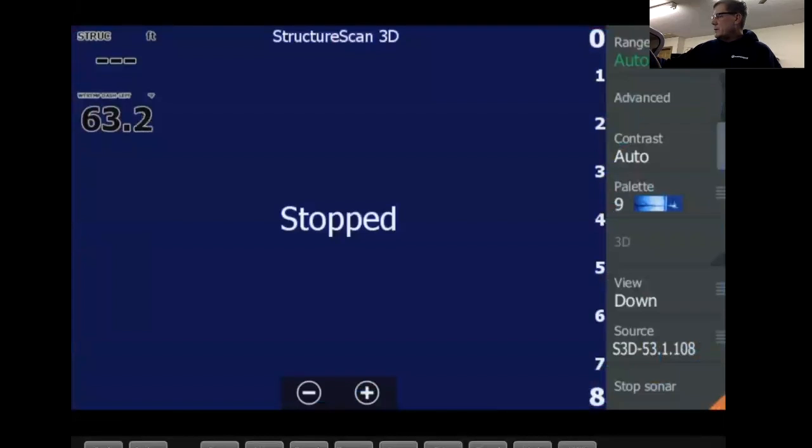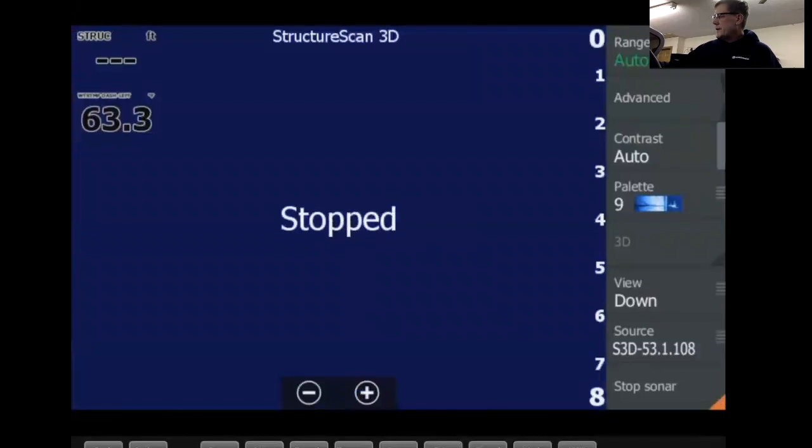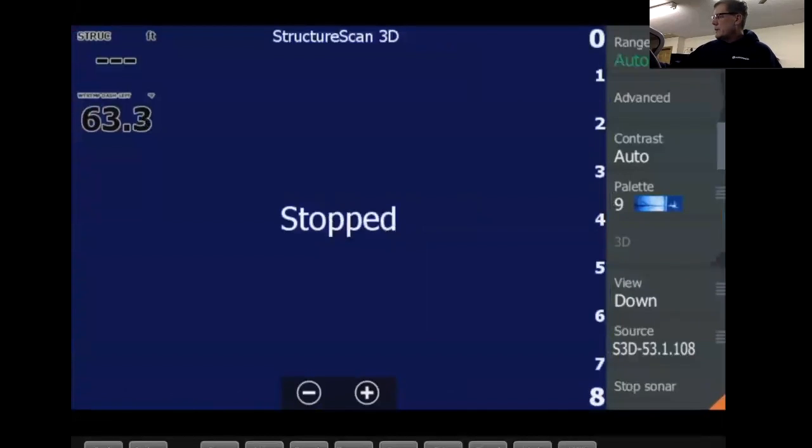Right now, I am in down scan. So you can see if you go down about 4 menu items, it says down. So this is where you can change your different screens and things like that. So let's say I want to look left, right, left only, right only, and down, back.